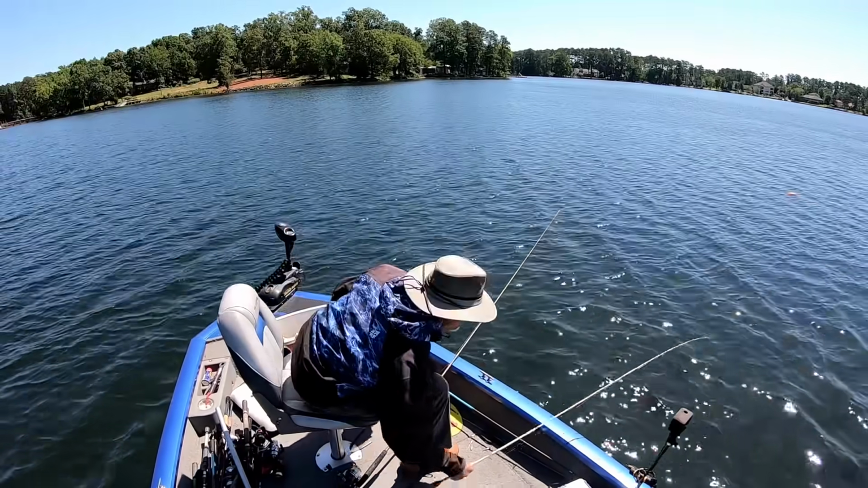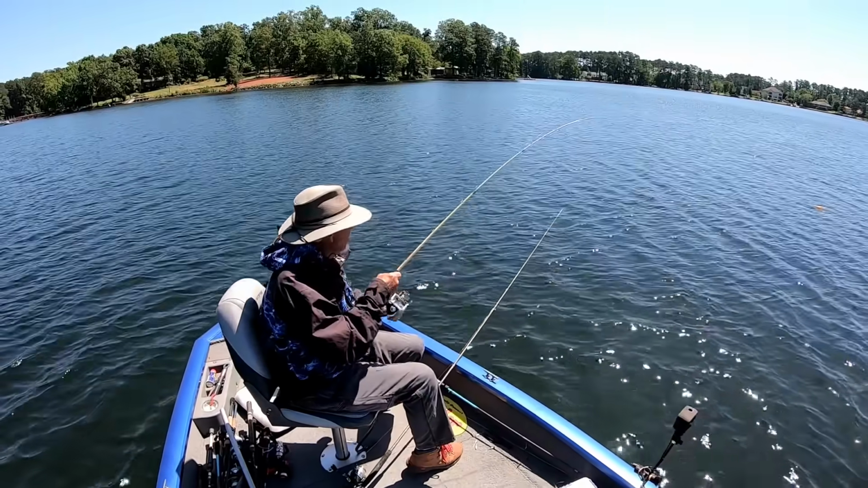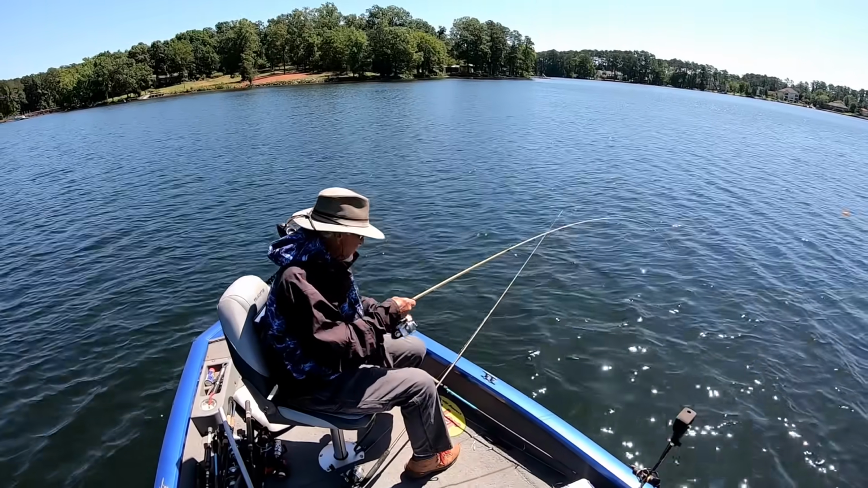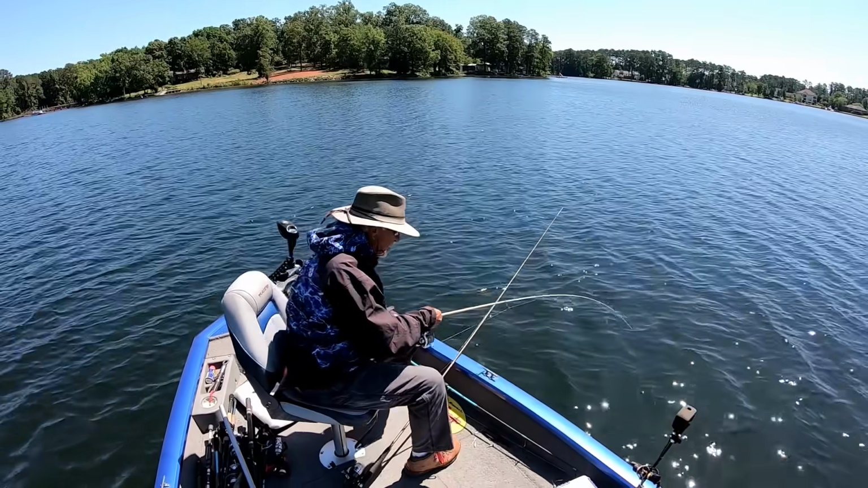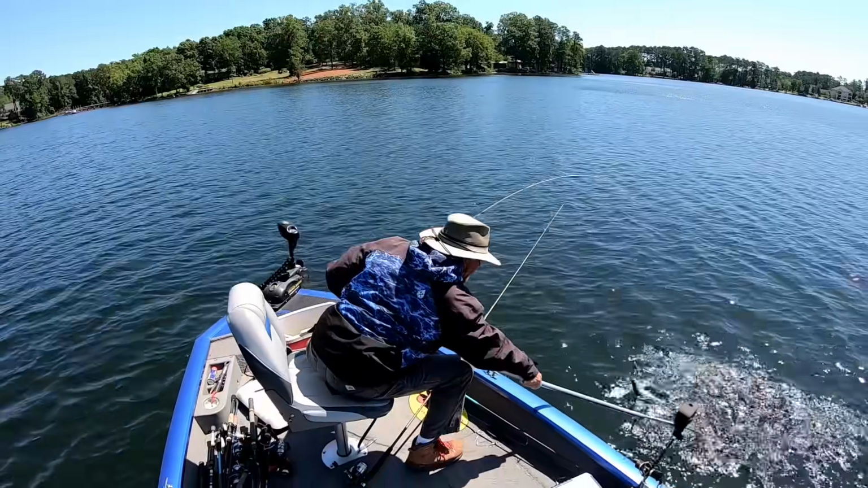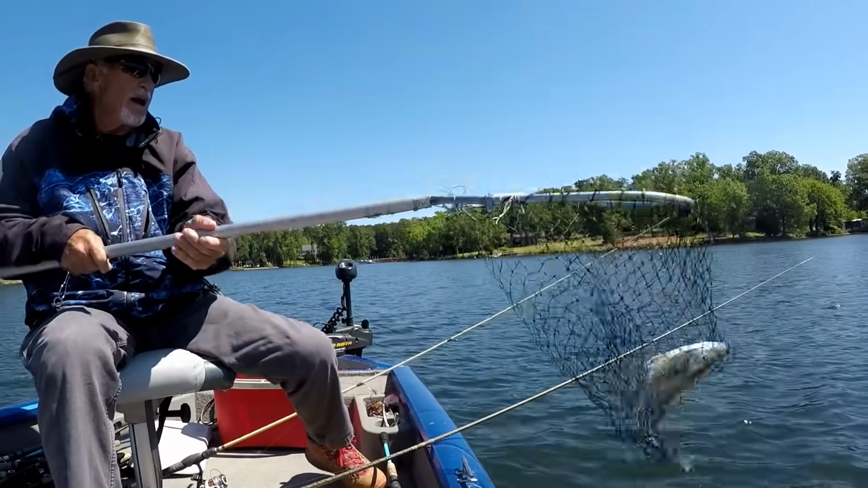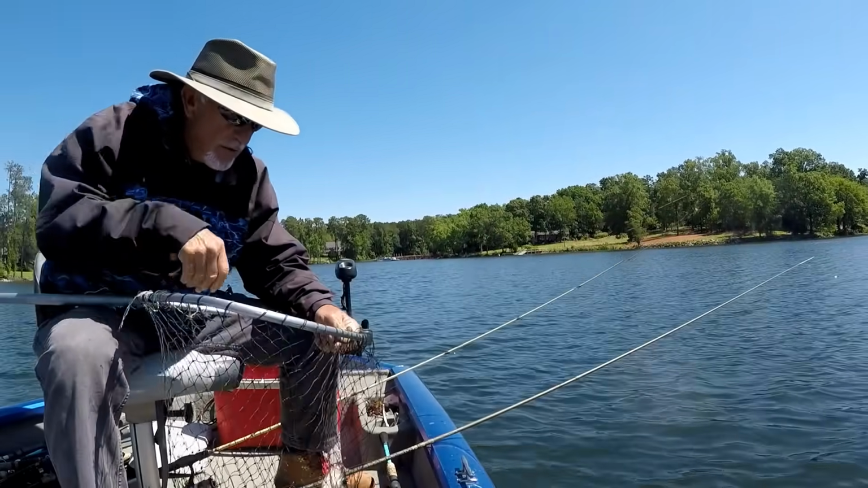Get the bite, see that? You know what I'm talking about? They're there. Just got to make them bite. That's a good one too, buddy. That's a real good one. Look at that. What a crappie. Oh my goodness sakes alive.